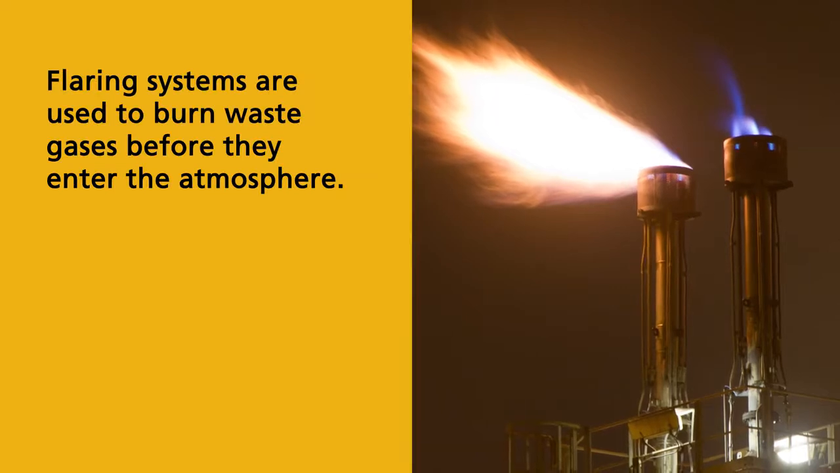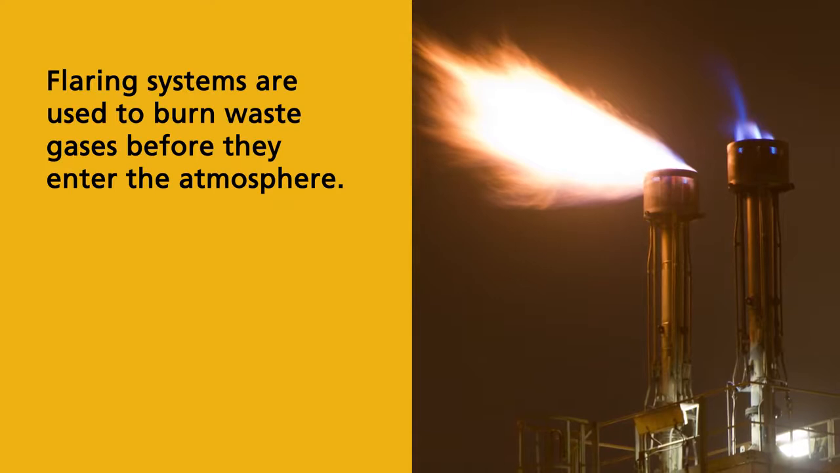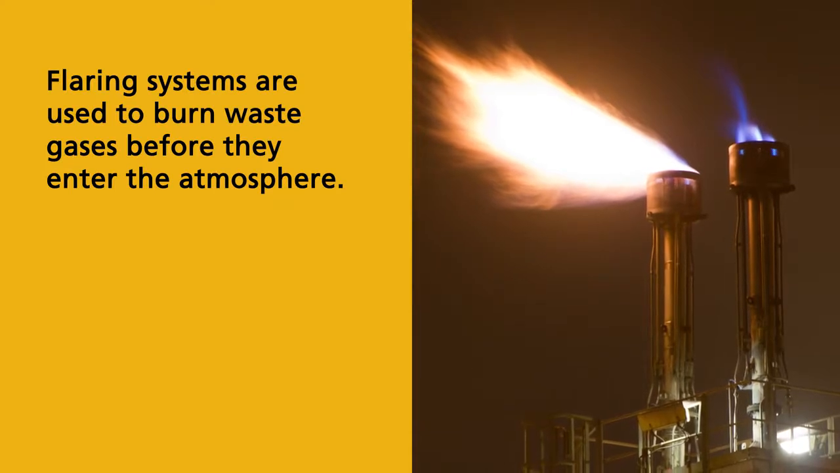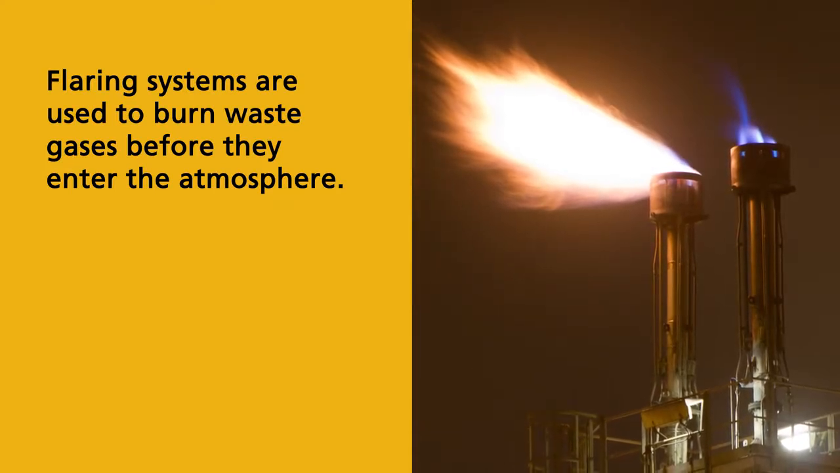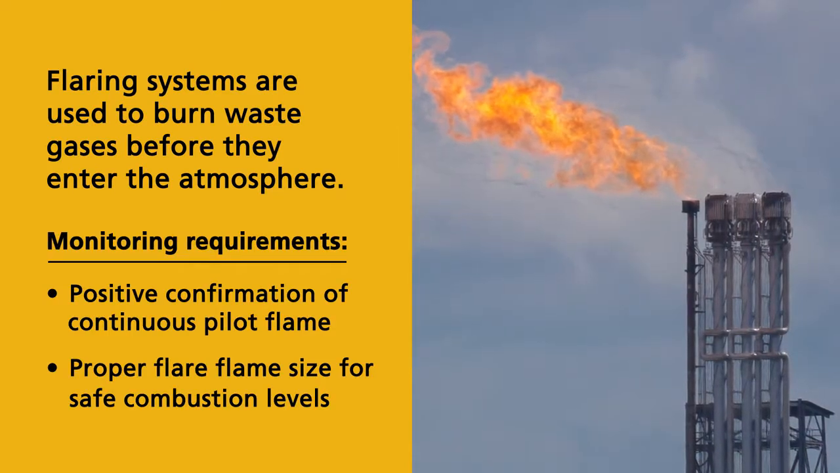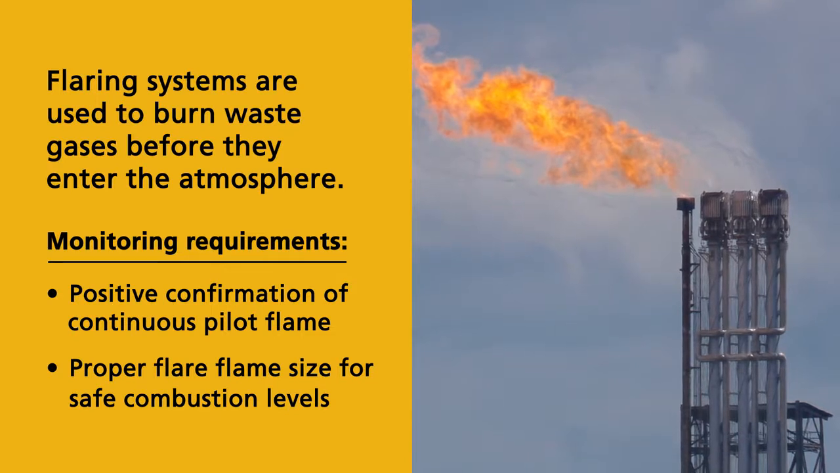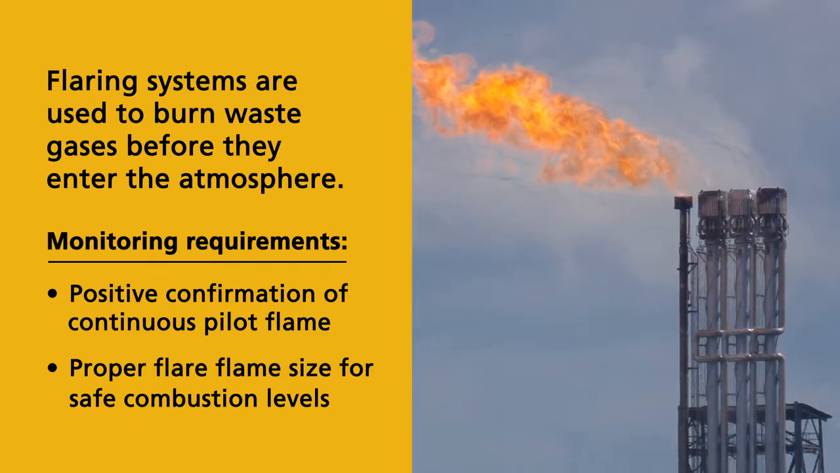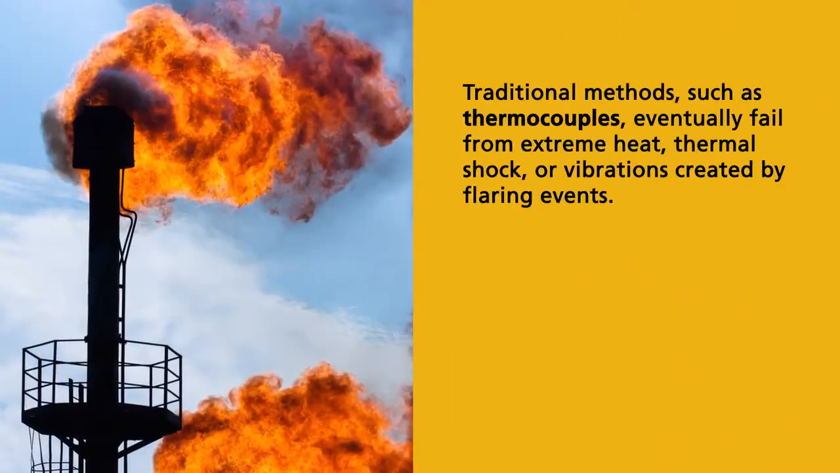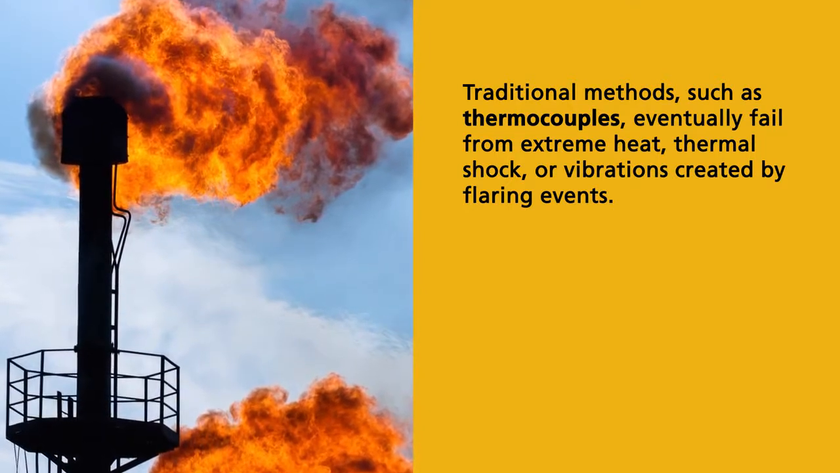Flaring systems are used in many industries to burn waste gases before they enter the atmosphere. With these systems in place, flammable vent gases are ignited by pilot flames. Because of this, environmental regulations for flare stacks require pilot flame confirmation to ensure safe operation and that flared gases are being properly incinerated. Operators traditionally use thermocouples for flare pilot monitoring, but eventually they fail from extreme heat, thermal